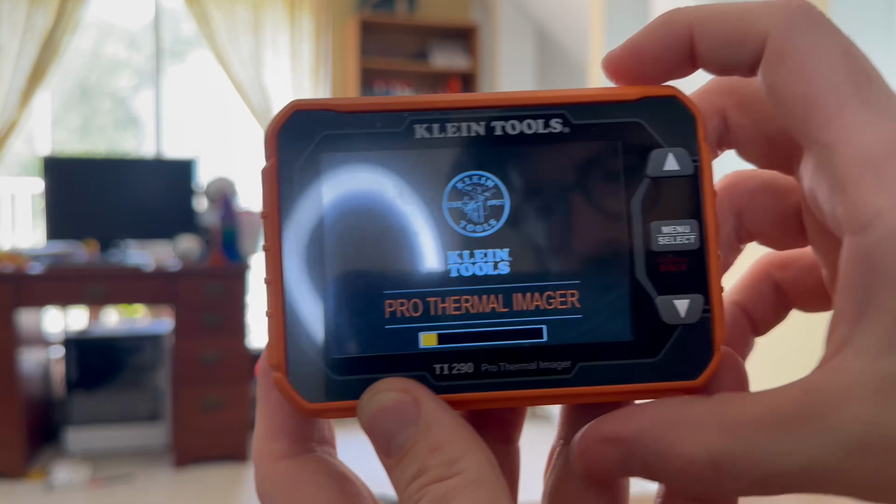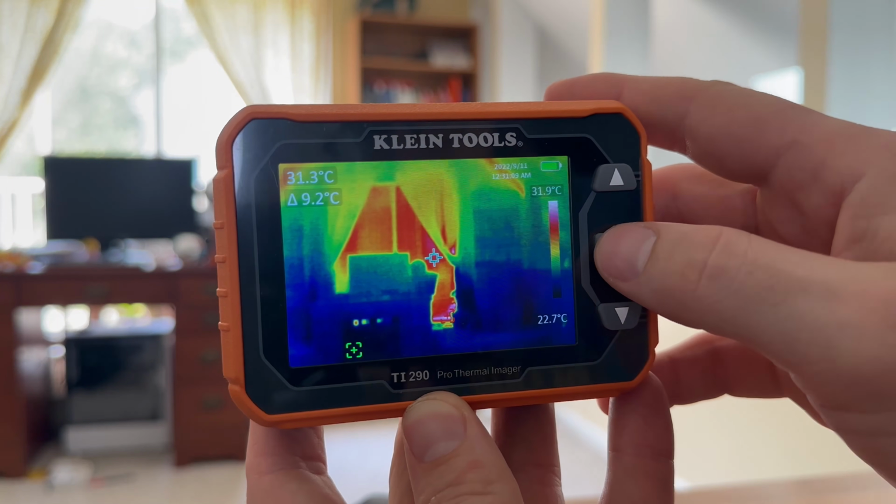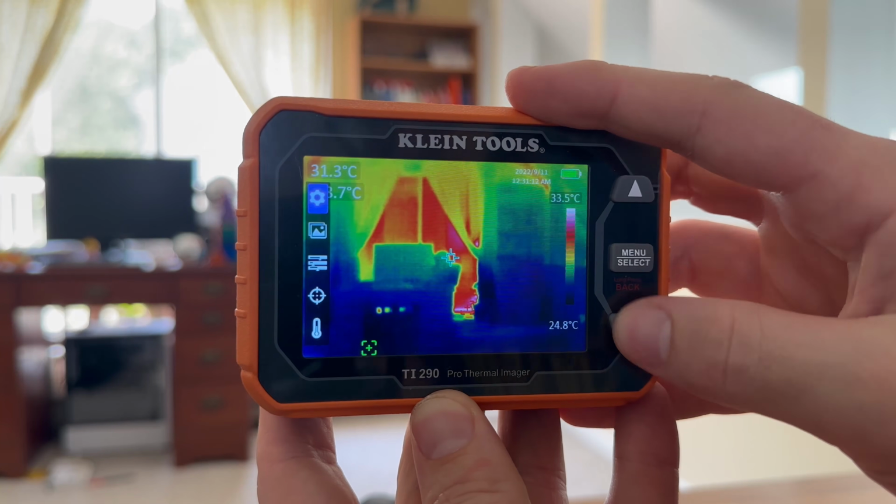Now the Klein is a very low feature thermal camera. There's no touchscreen, only buttons, which is not necessarily a slam against it. I would sometimes prefer a good button interface over a crappy touchscreen interface. So again, it's not a knock, but it did fail almost all of my tests.